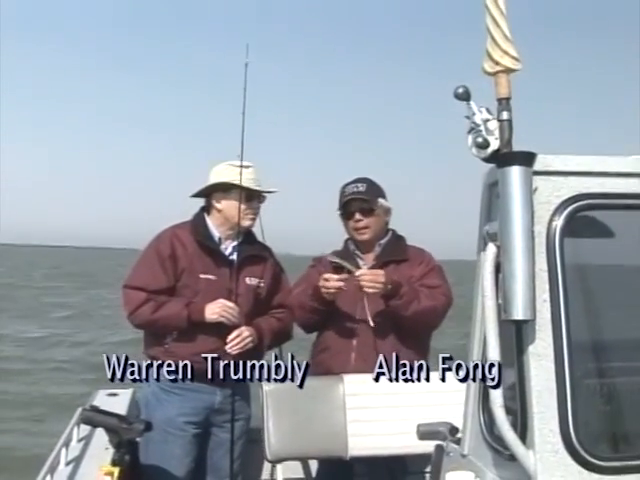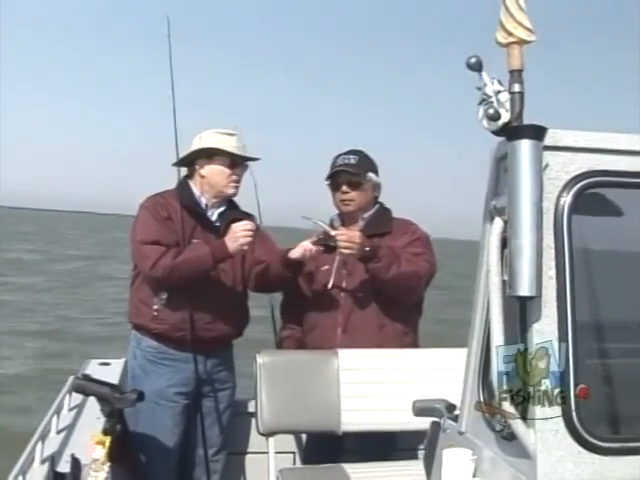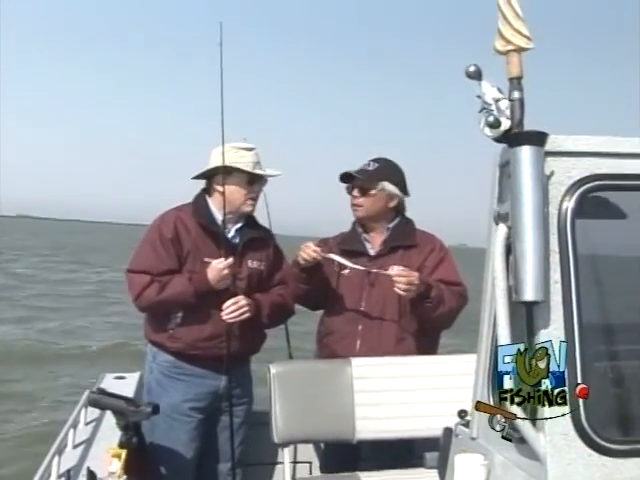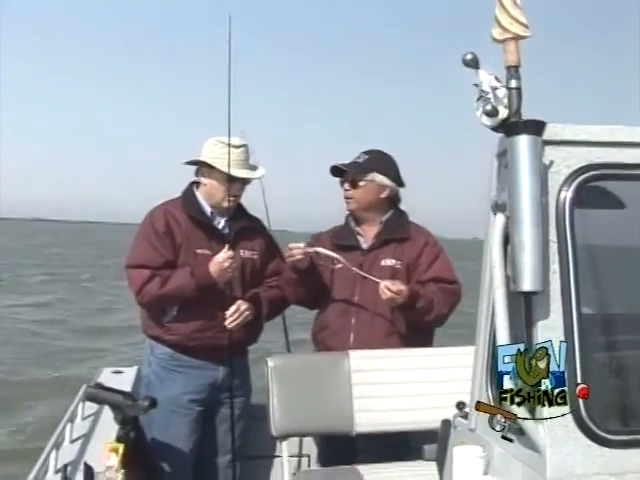And these are modified. We changed the hooks out to 2 extra strong. So these are extra strong hooks. These aren't the ones that came with the lure. They're changed out. So they're kind of hyped up little things here. Yep, just so you don't lose a big fish when you hook that big one.